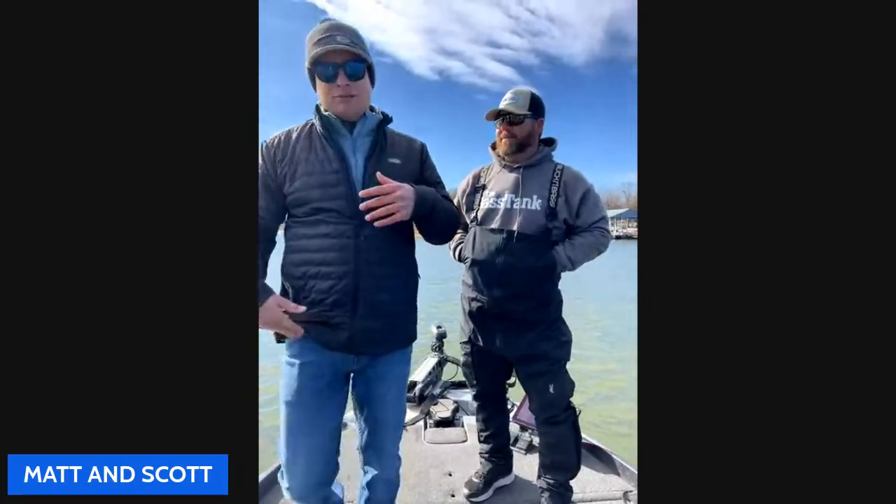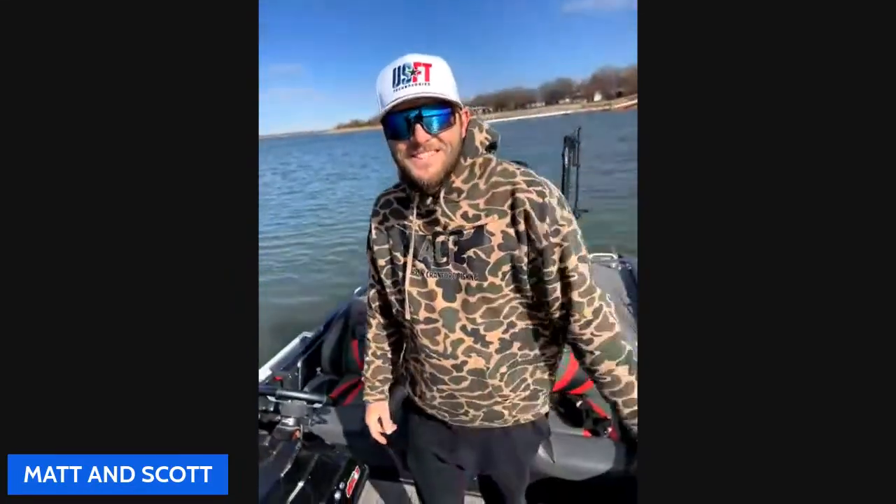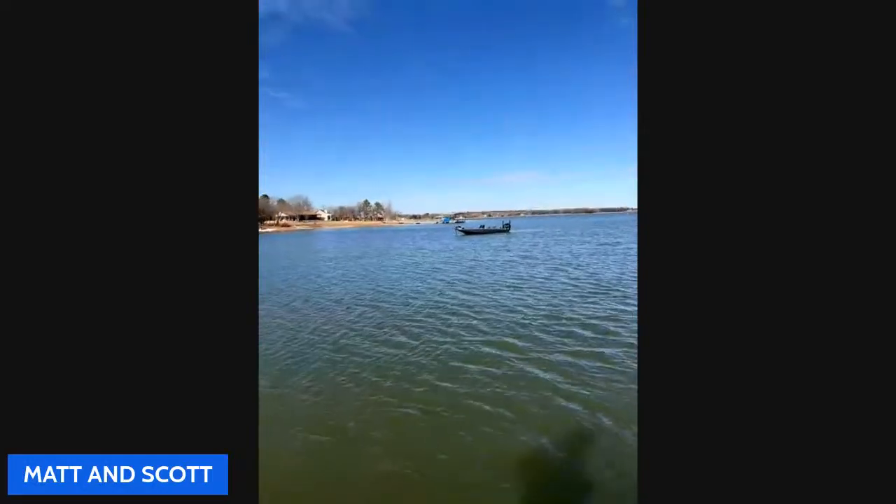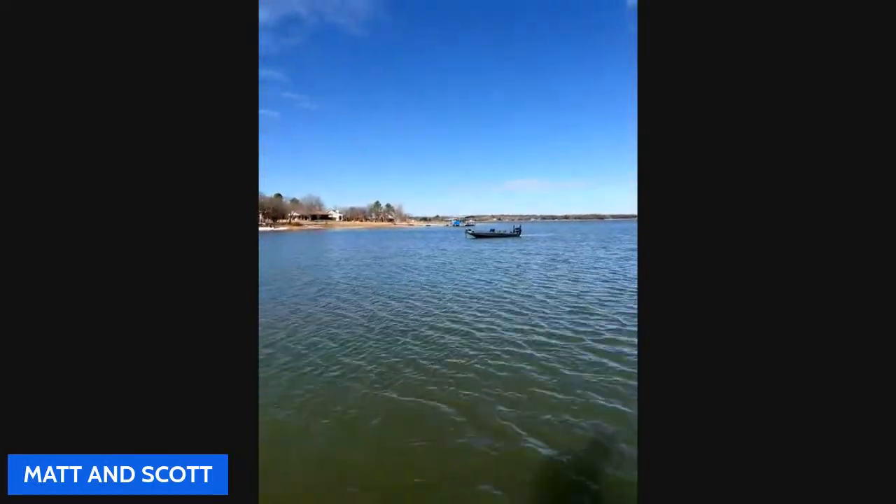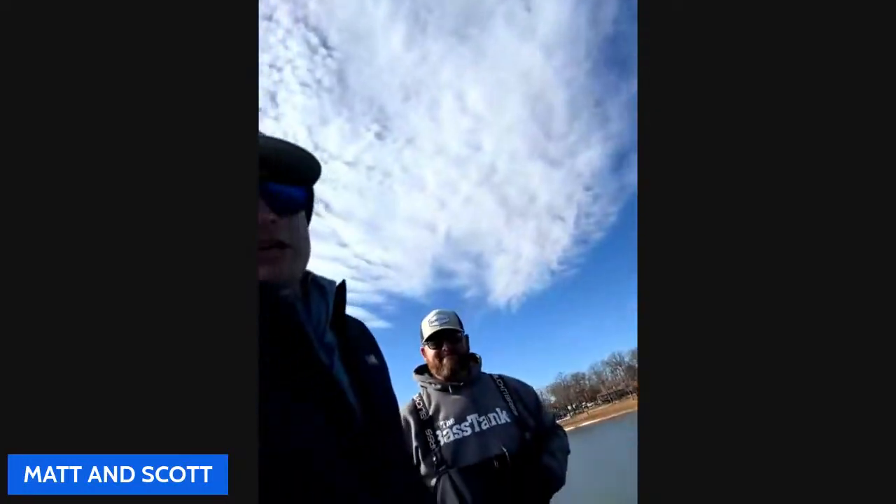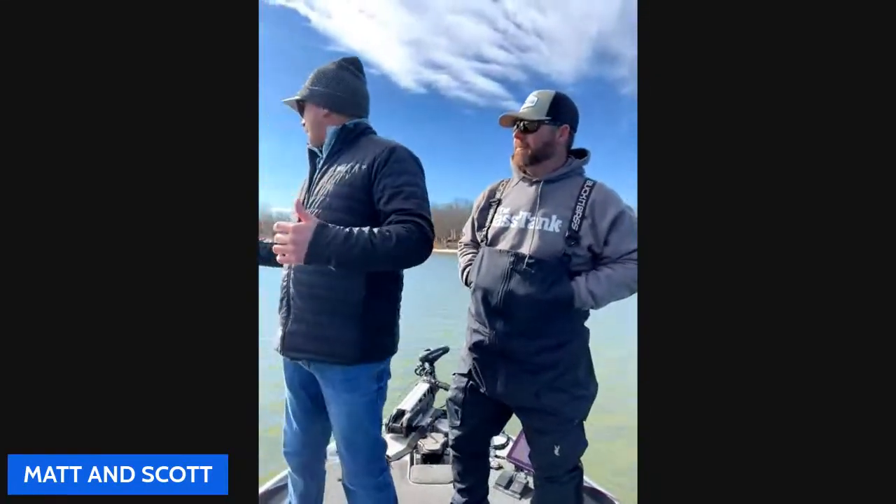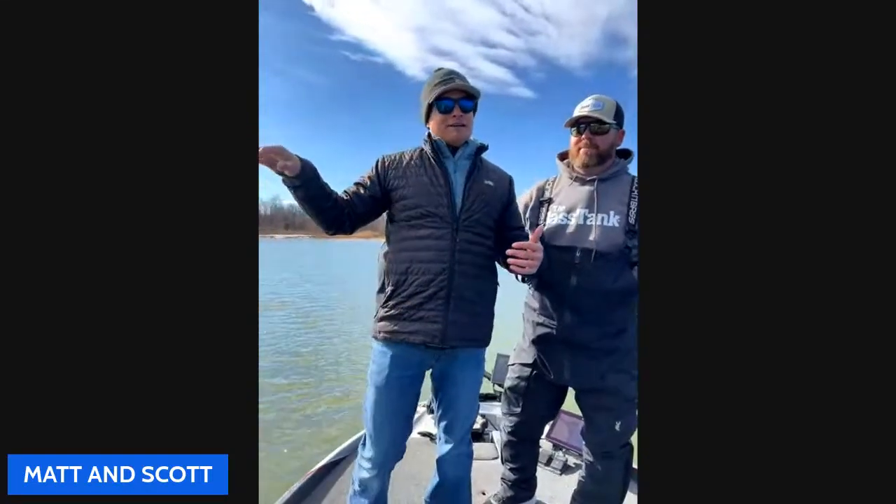The guy who's holding the camera, give me that camera right there, is none other than the one and only Austin Cranford. There's Austin's brand new boat that's sitting out there. It's so pretty. He said he doesn't even want to wrap it. Scott at the Bass Tank rigged all of Austin's stuff as well. So I have no idea how this is going to go. We got a brush pile right out here.